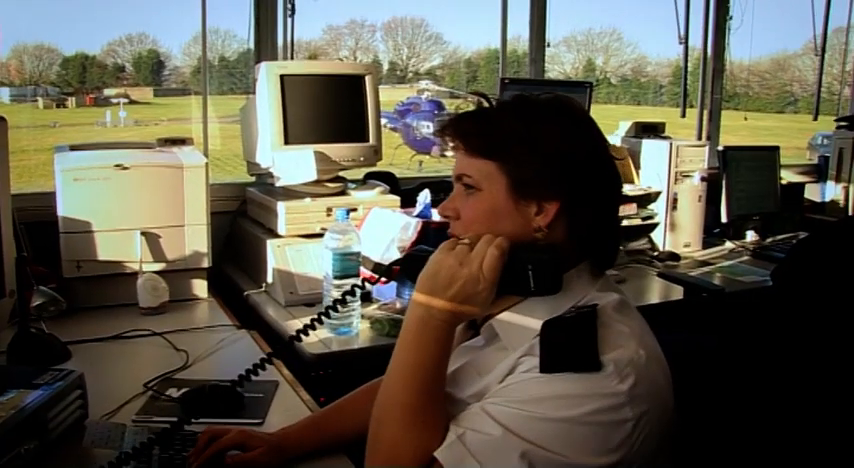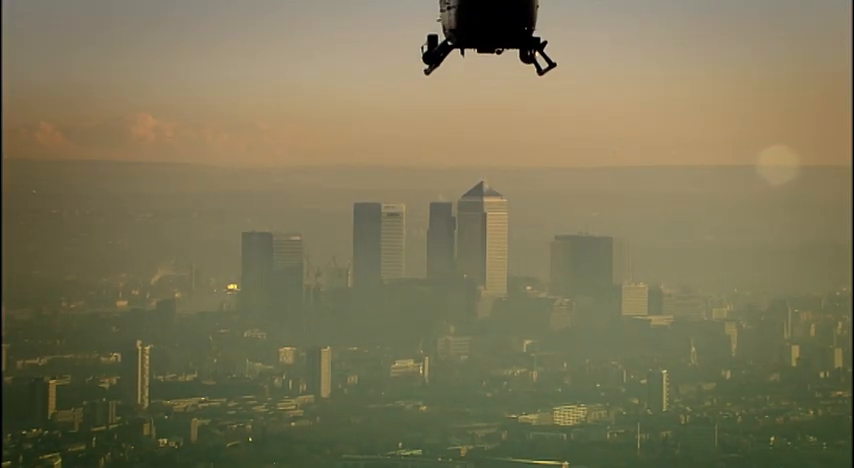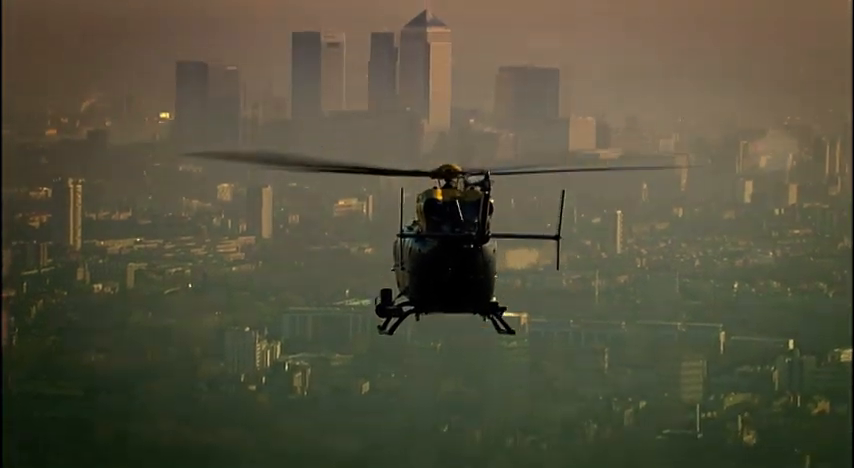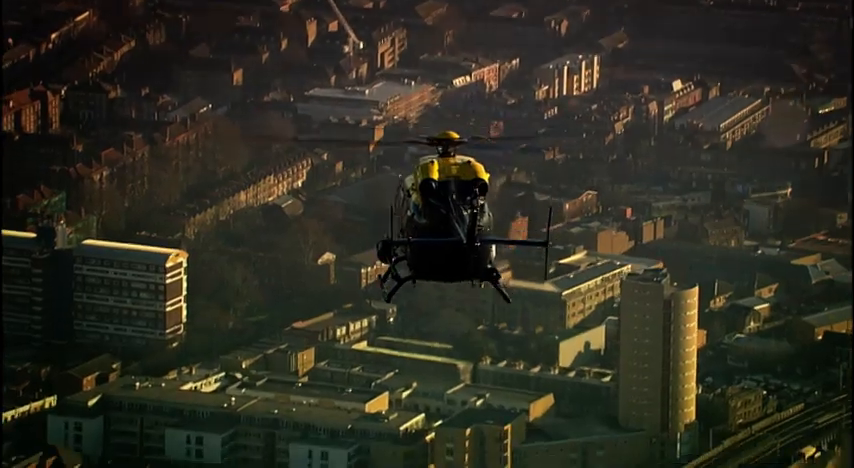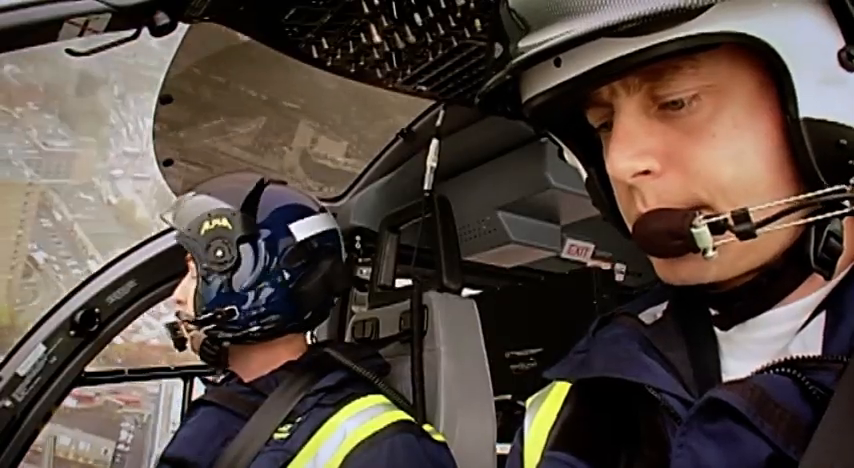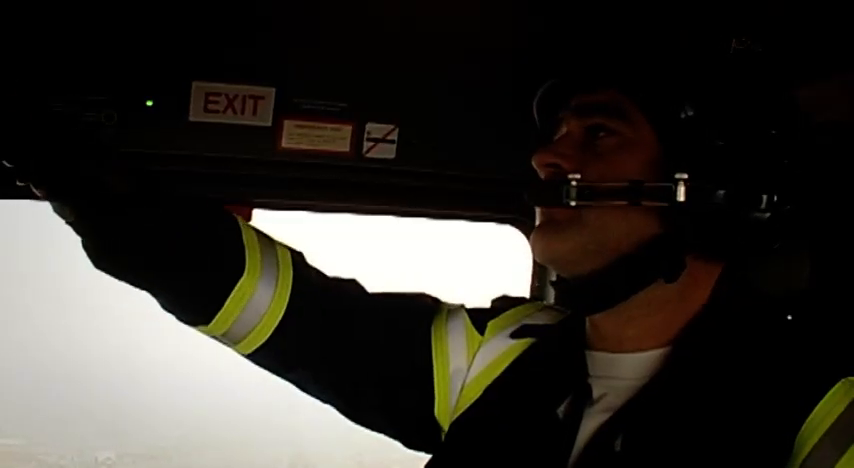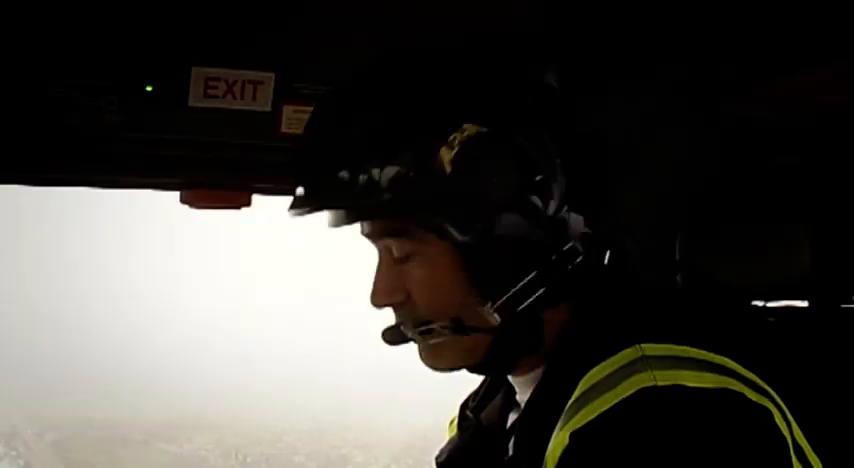5074. I've got a job for you, Romeo Yankees ground, page 166. A few miles away, the second helicopter is 1,000 feet above a stolen red Volkswagen, being pursued by traffic officers. I've now got a vehicle chase. Okay, let's go. 145. MP, we've got a left into Clayton Road. India 99 on way. The chase is fast and furious, and the Sky Cops are needed.